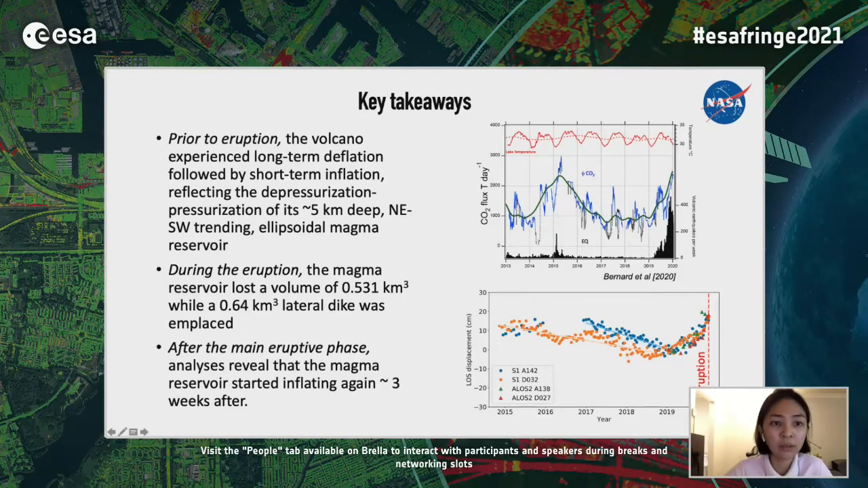In this figure here. During the eruption, the magma reservoir lost a volume of 531 million cubic meters, while a 64 million cubic meter lateral dike was emplaced. And after that, our post main eruptive phase analysis showed that the magma reservoir started inflating again 3 weeks after the January 12 event.